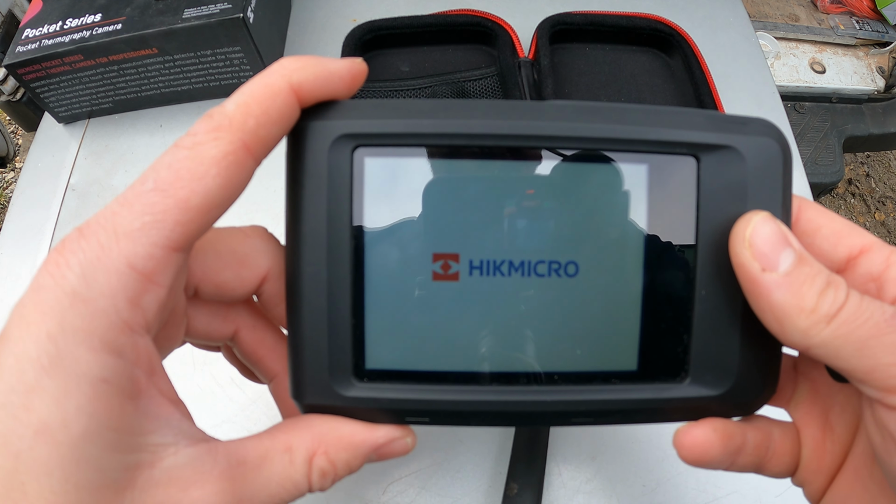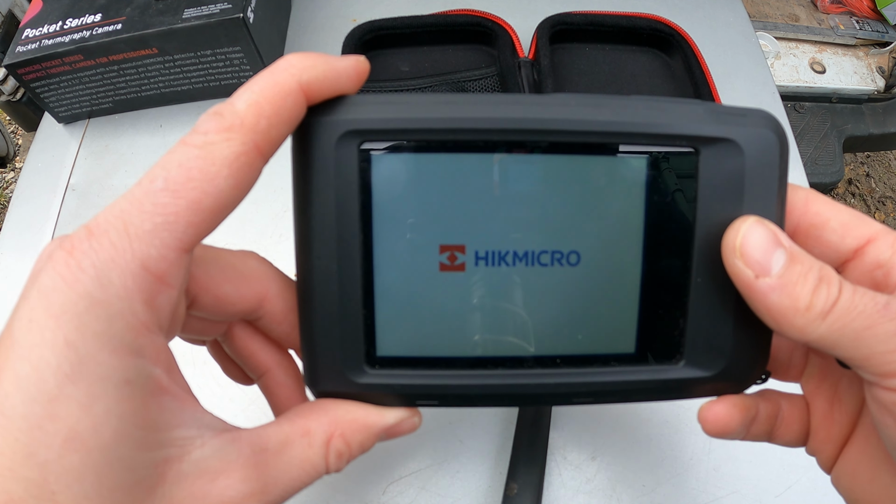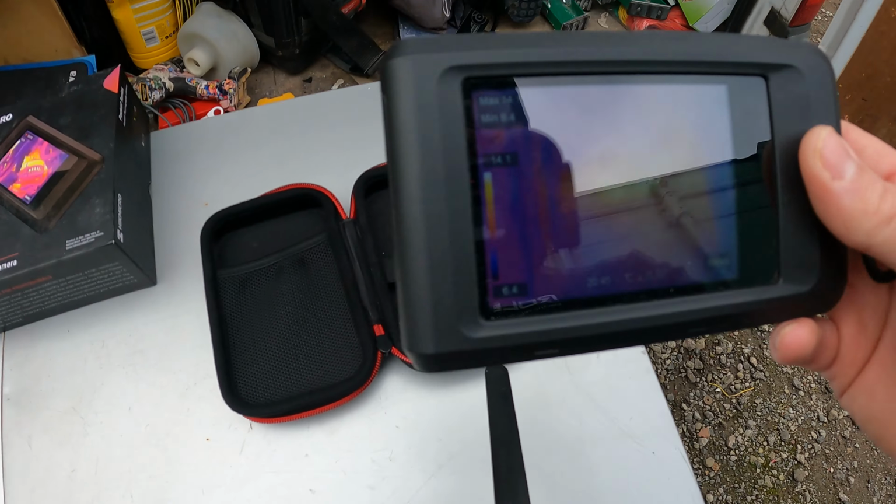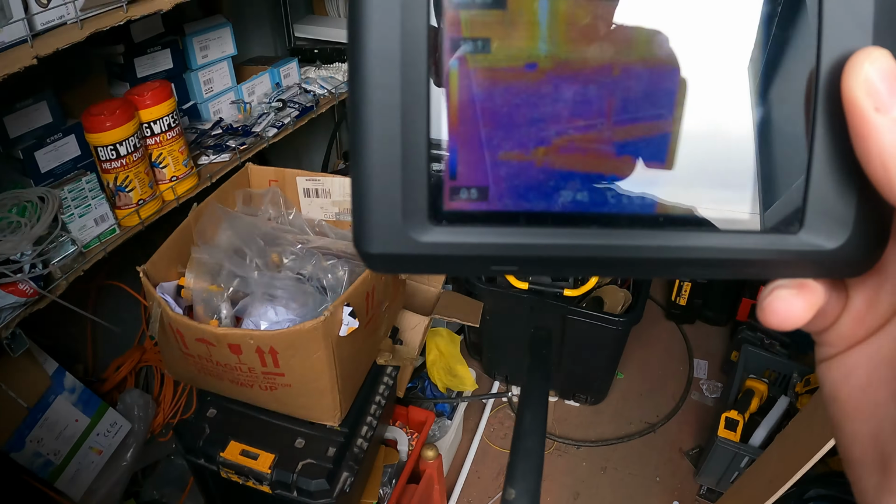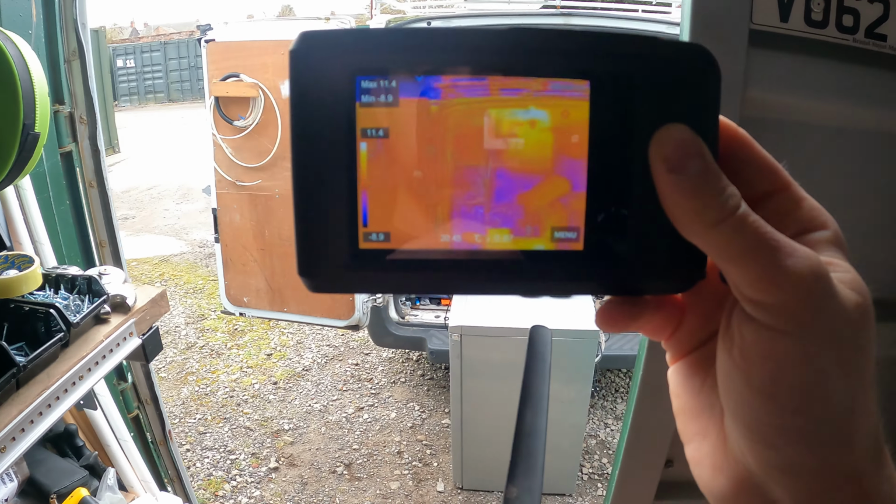So hopefully you can see this clearly and you're not just looking at a reflection of my silly head. What an awesome piece of kit this is. There we go. Oh, you can't really see, can you, because of my head. You can just see a reflection of me, can't you? That's no good, is it? Let's go somewhere darker maybe. That's better. A little bit.